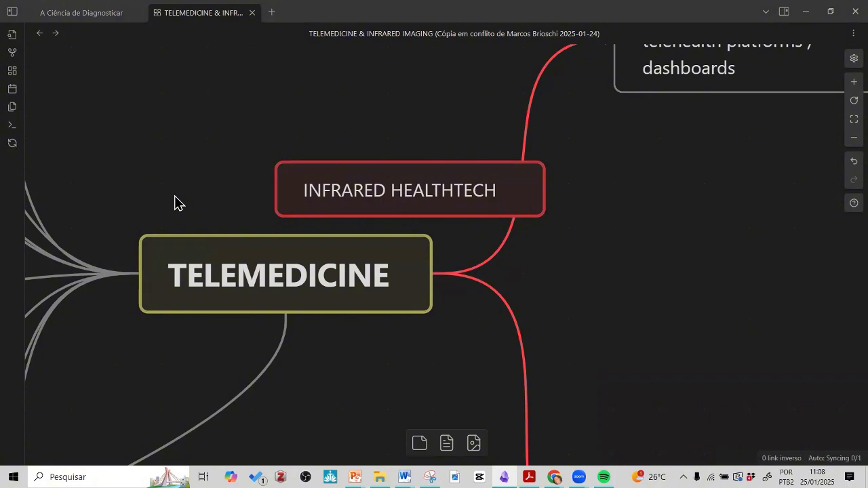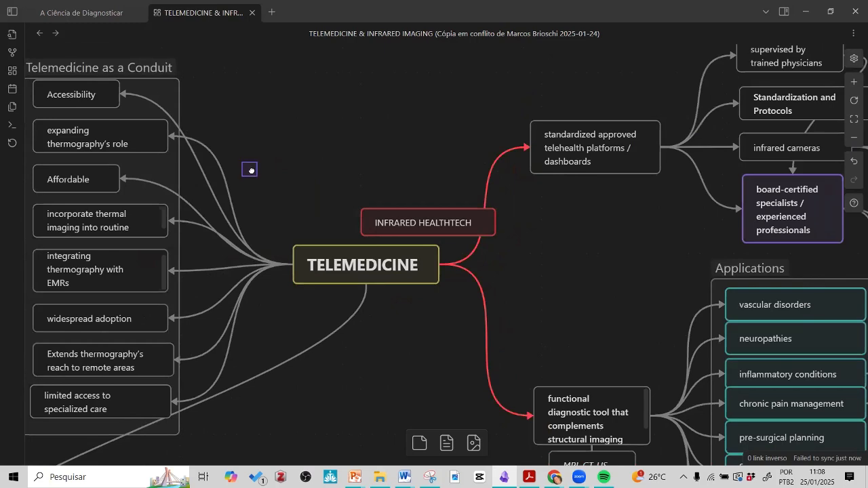And actually, after the COVID, many places increased the number of attendance, increased the way to approach their patients, and also infrared imaging increased the way people understand better why to use infrared as a telemedicine approach.